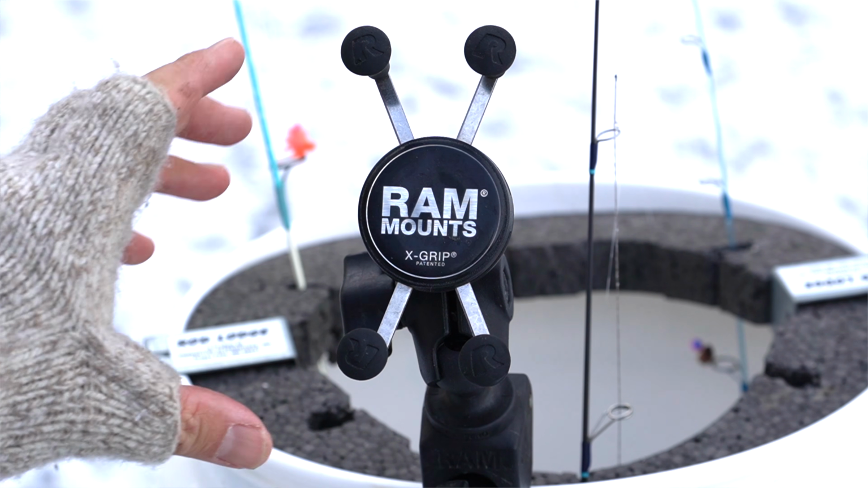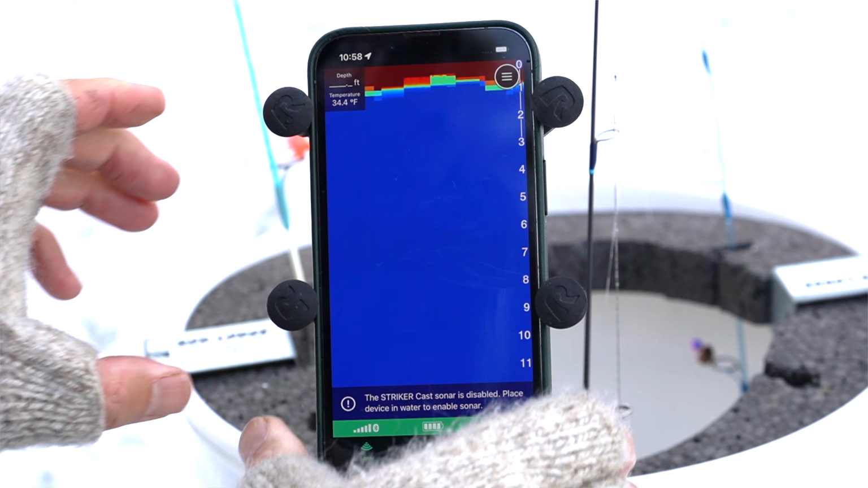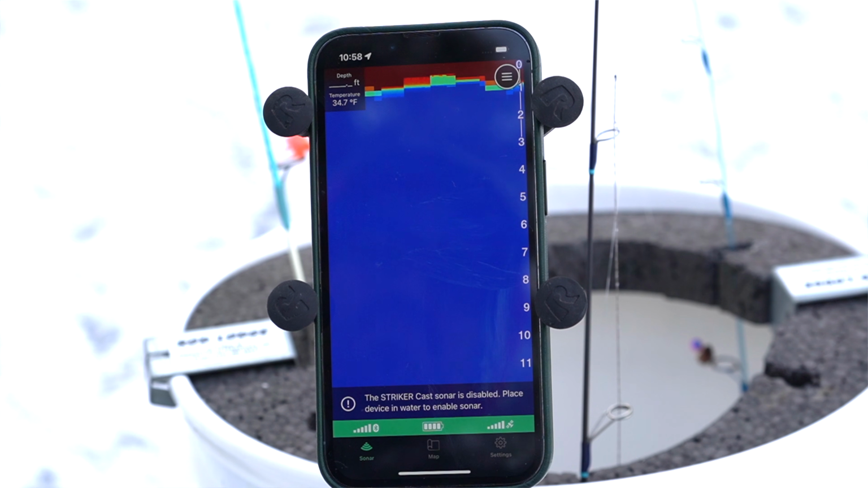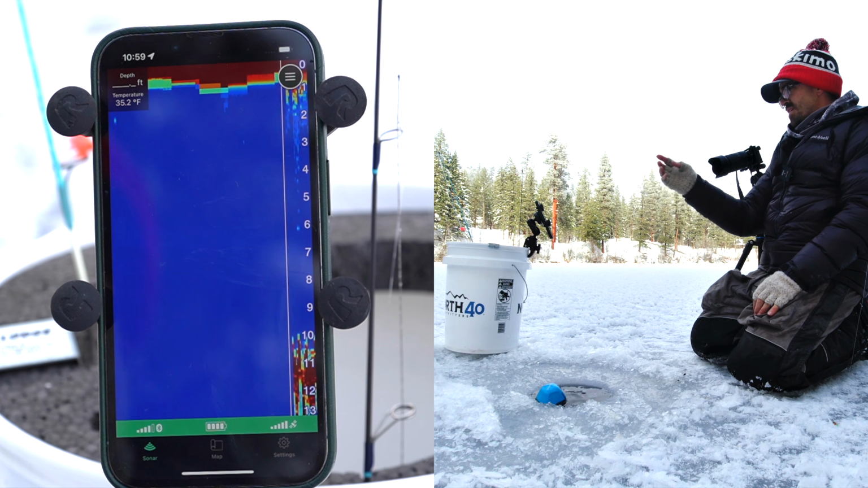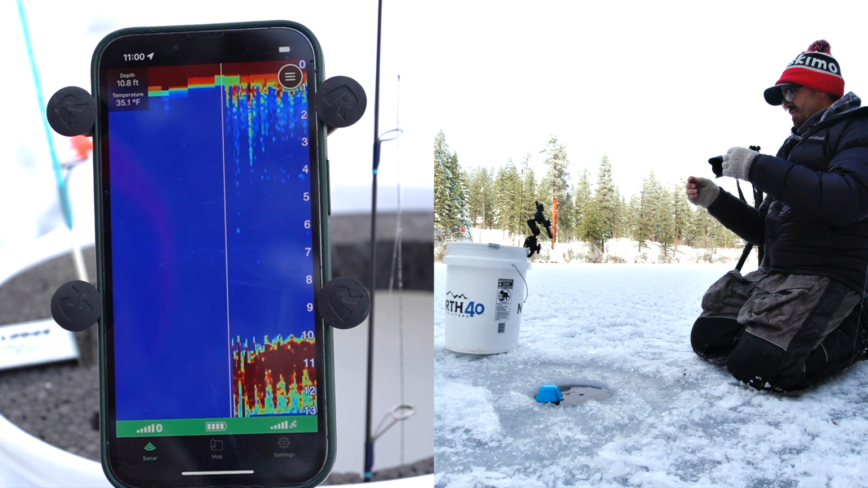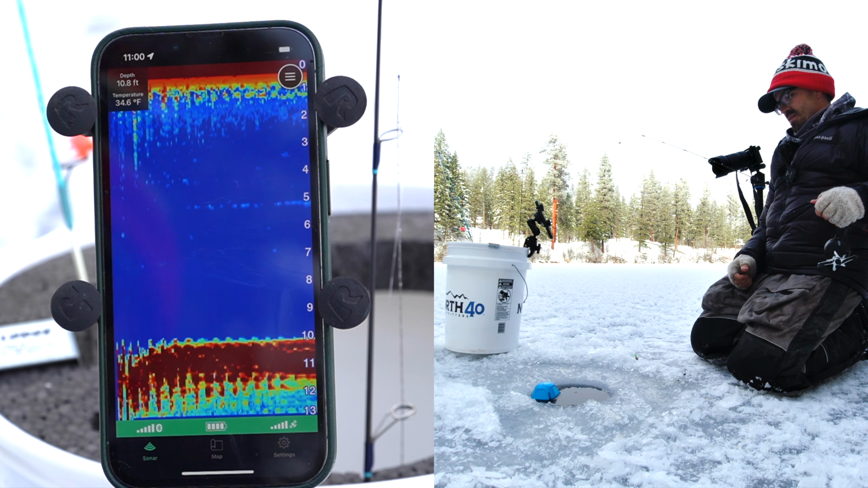So I'm just using a Ram Mounts X Grip, which I have mounted on my rod bucket. I'll put the phone in there like that, and that lets me see it and also keeps my hands free for fishing. Now the next thing I'll do is I'll just throw this into the water, and it should enable the sonar, and there you go. It starts feeding me data. It gets a little messy at first when it first hits the water, but it'll clean up as it settles down.